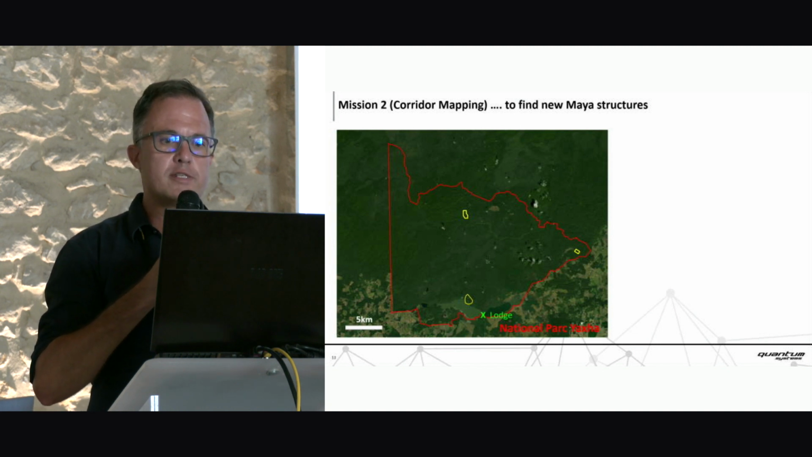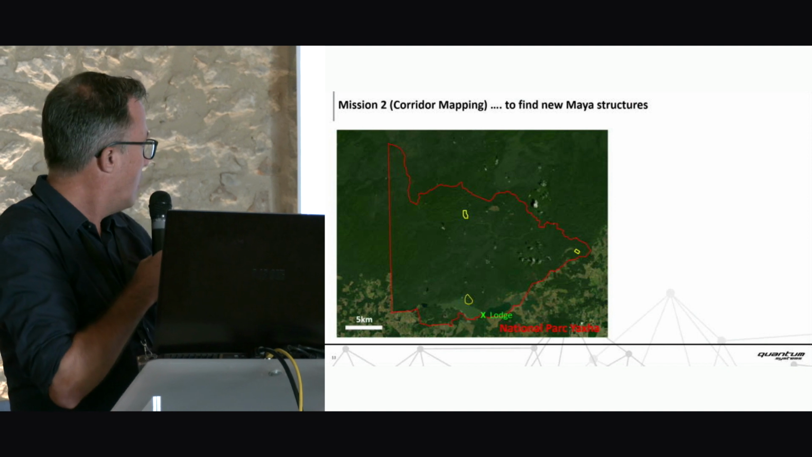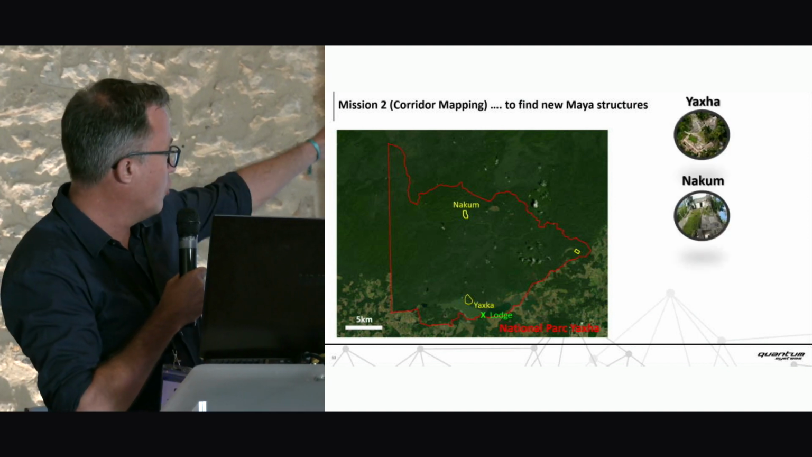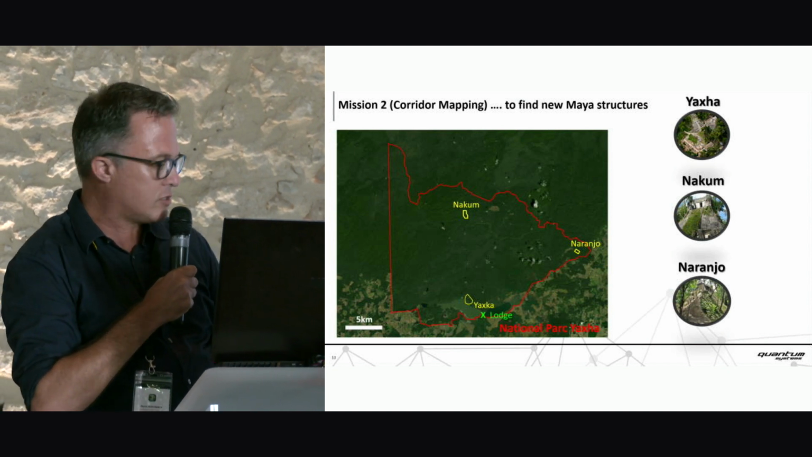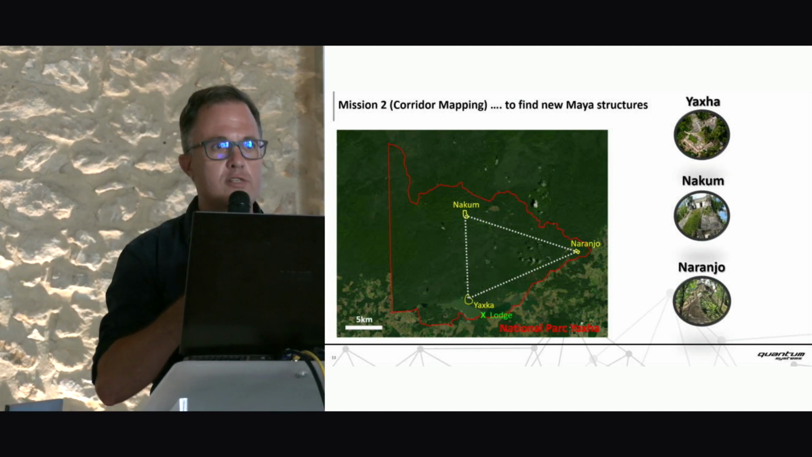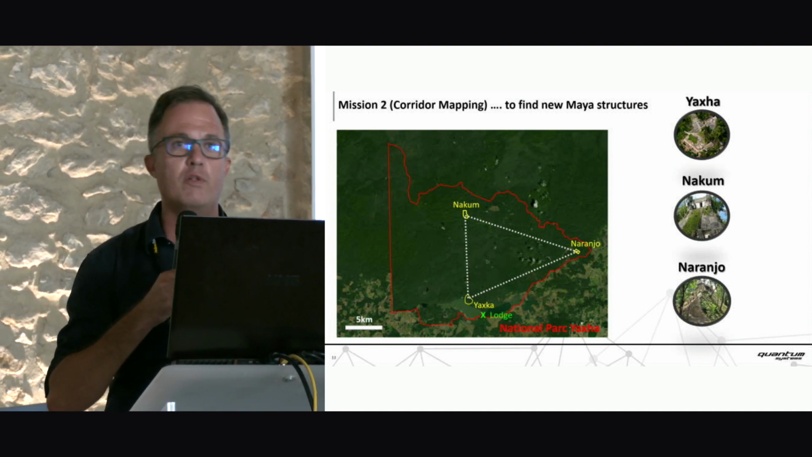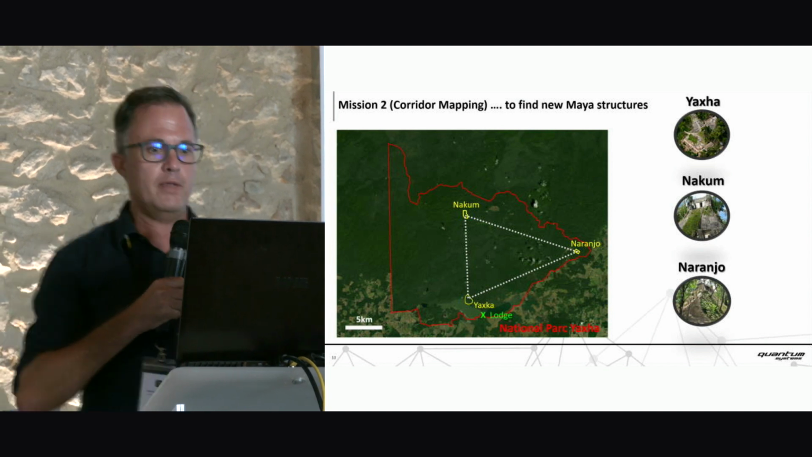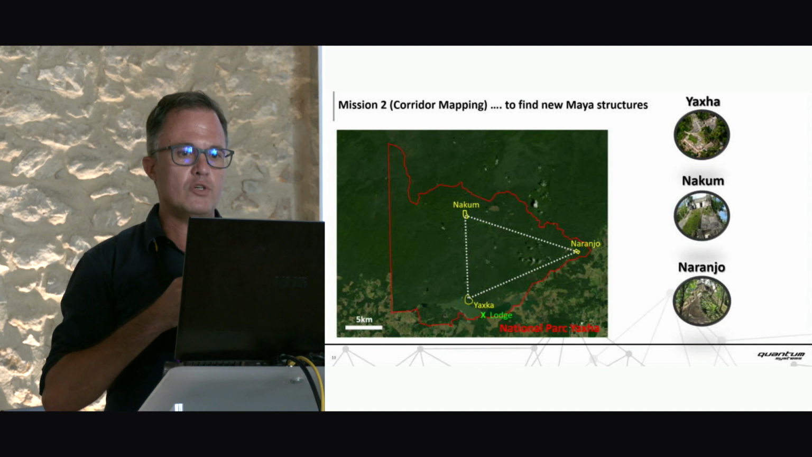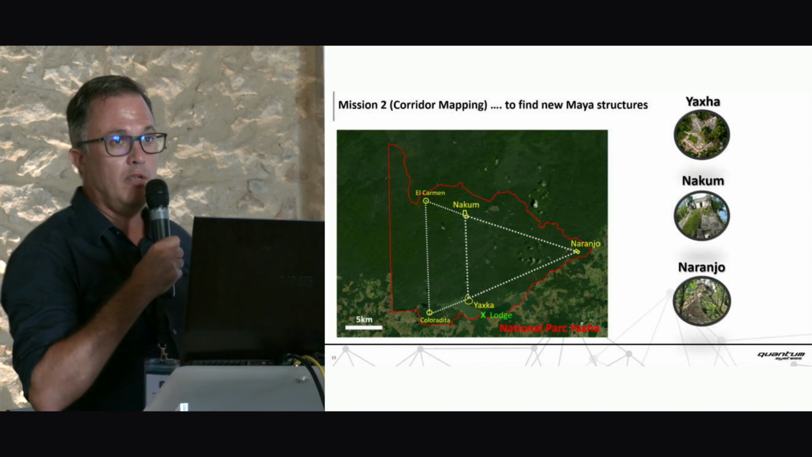For the corridor mapping, the transects, we came up with a super crazy idea when looking at the map and the location of the existing sites. We have Yaksha, we have Nakum, and we have Naranjo. When I was doing the flight planning, I just drew a line, and I went crazy looking at the triangle. It's not just a triangle, it's an isosceles triangle. And even greater, when we add the sites of Coloradita and El Carmen, we get an even greater one.